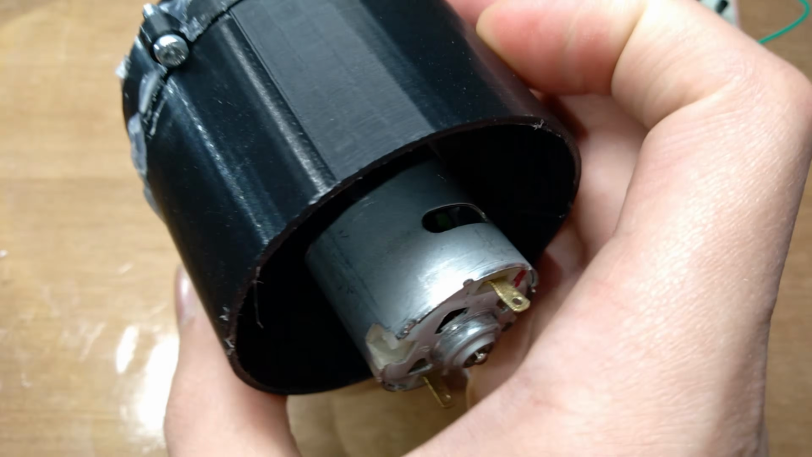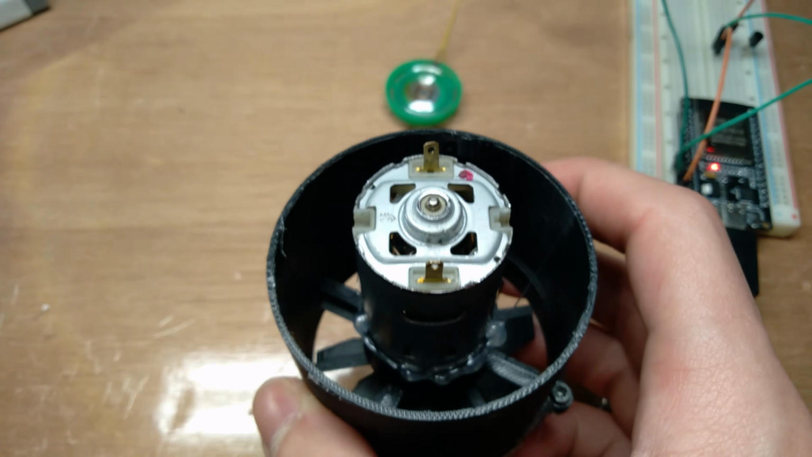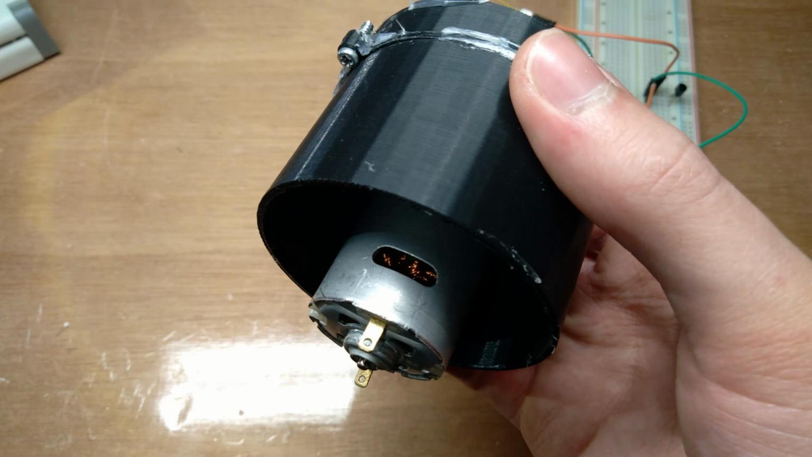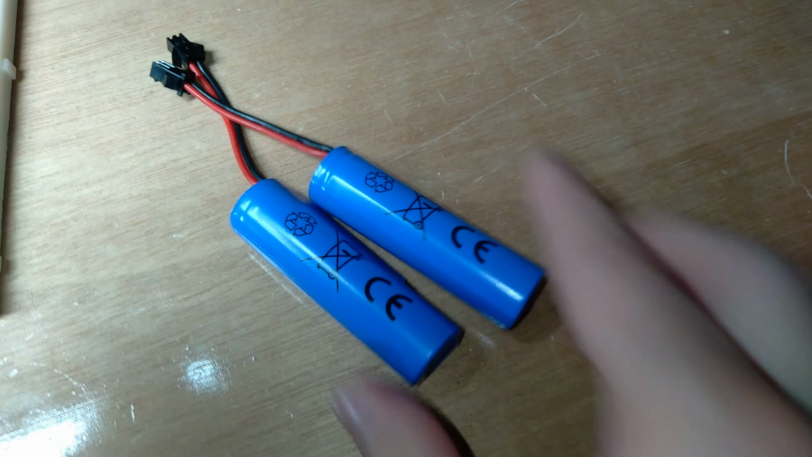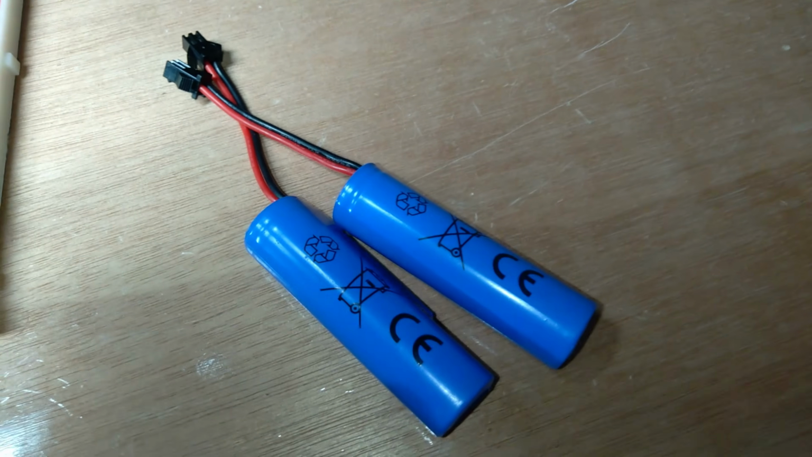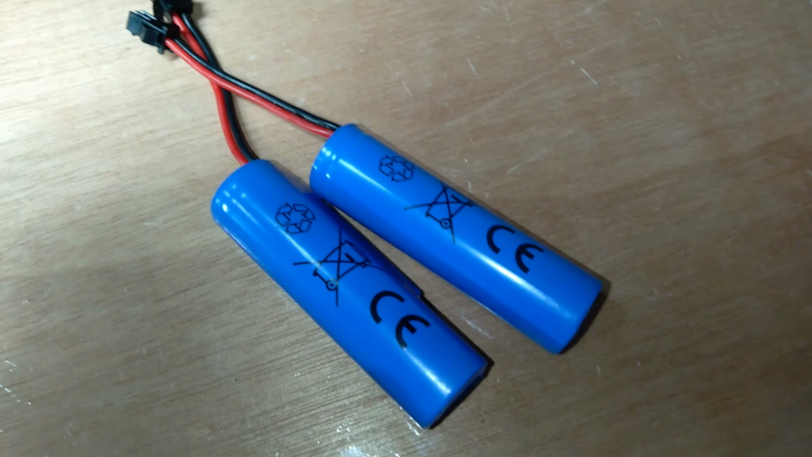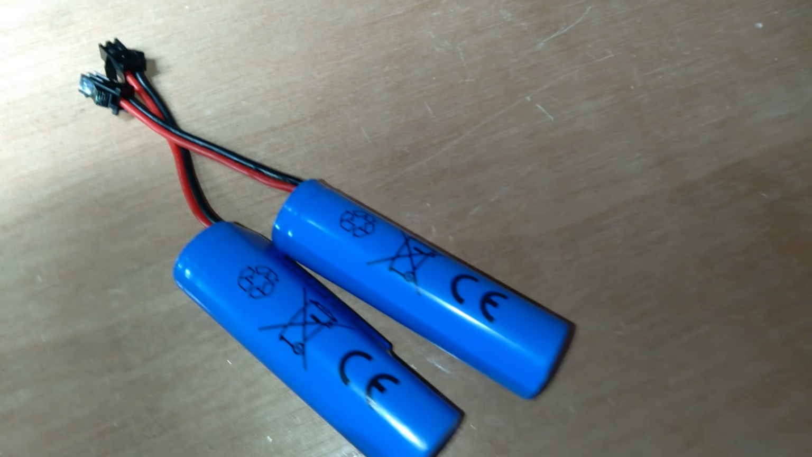The fan is powered by an RS395 motor rated at 16.2 volts. I pulled it out of an old vacuum's brush roll attachment. These two batteries wouldn't power it at full power, but it's going to spin pretty fast. I don't need to overpower it because that can loosen the fan on the shaft.